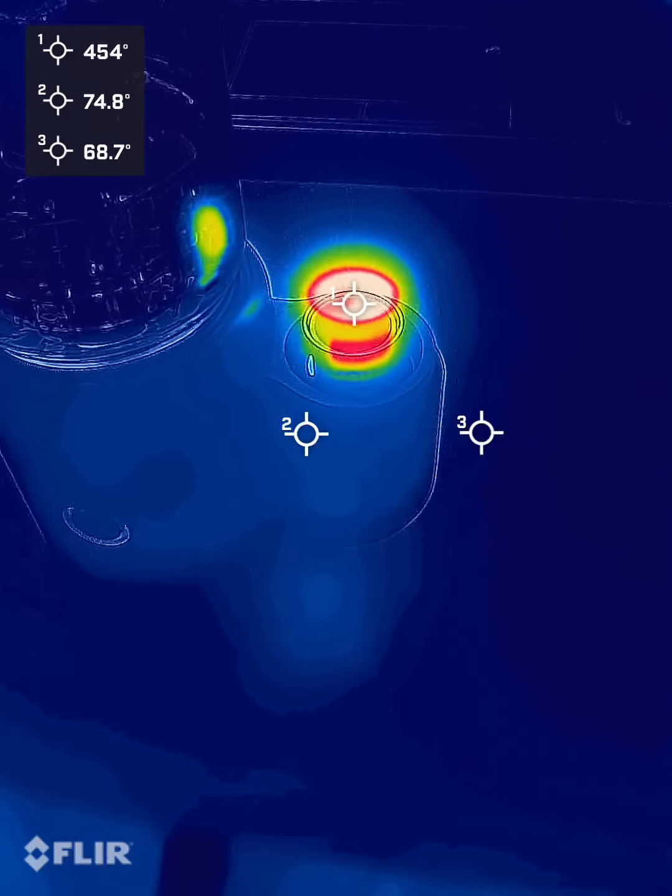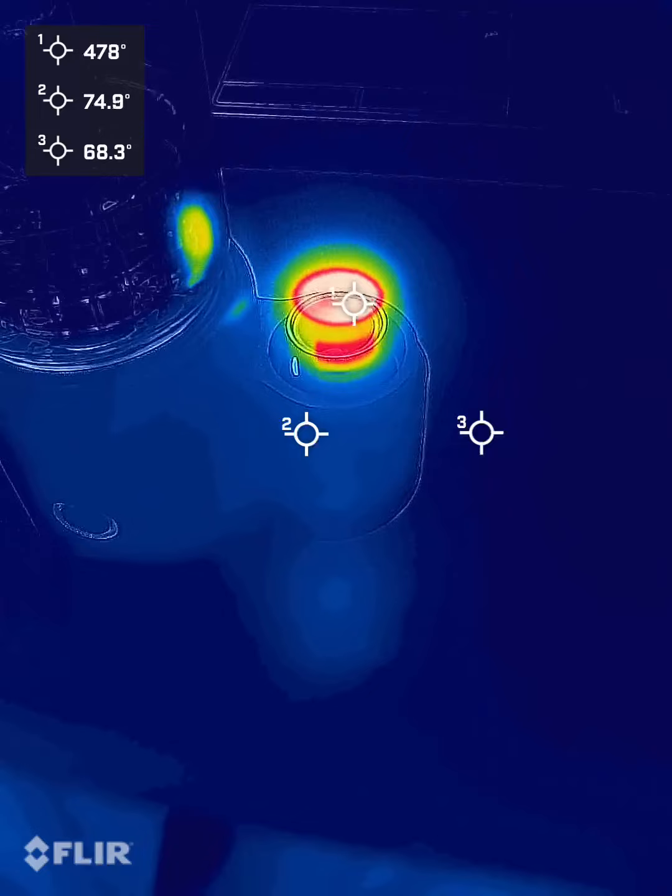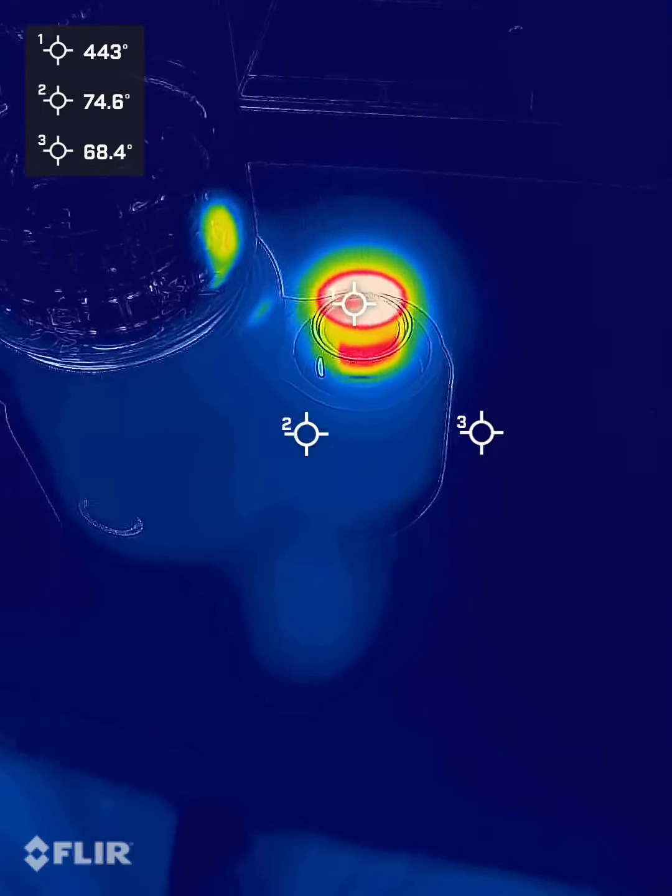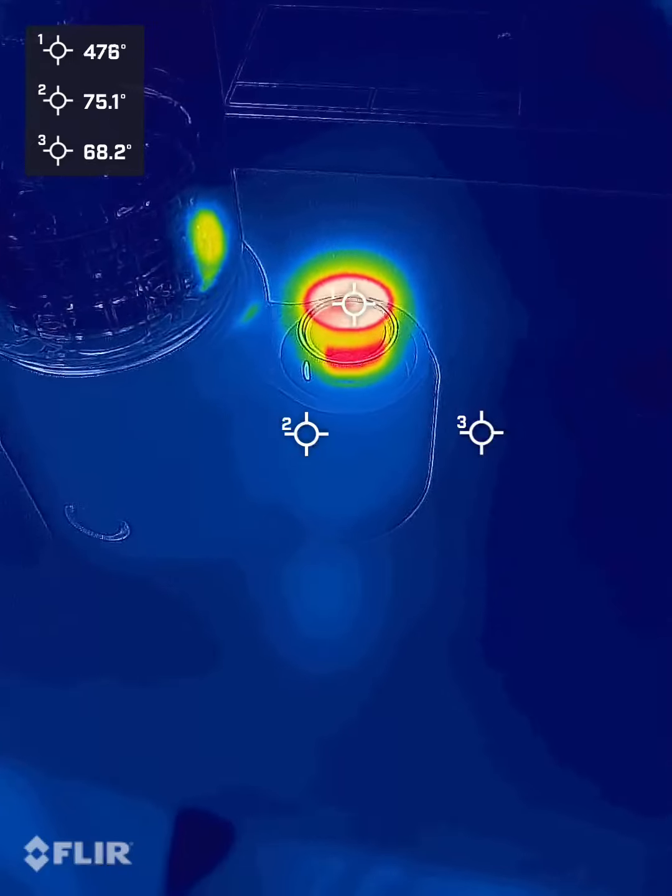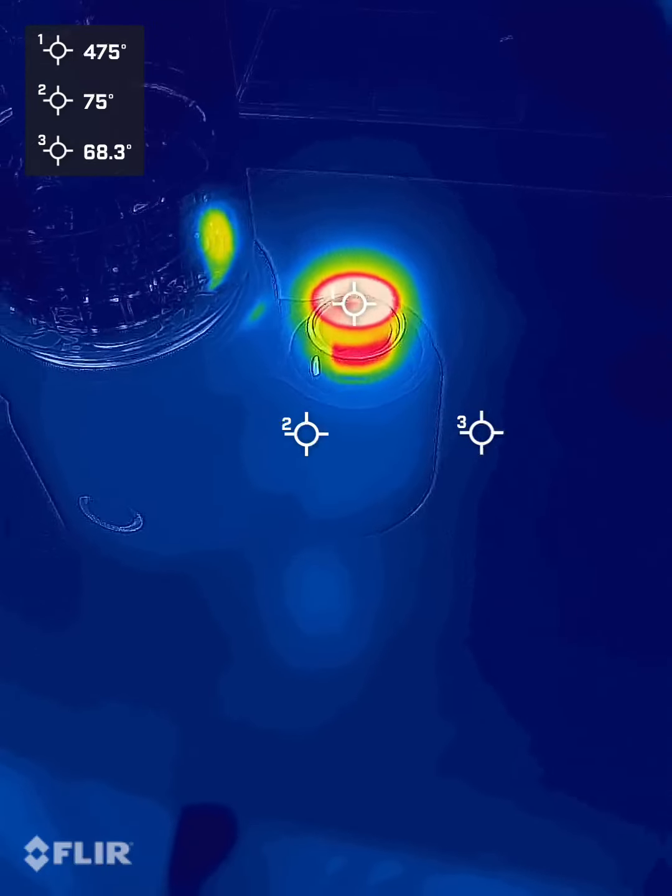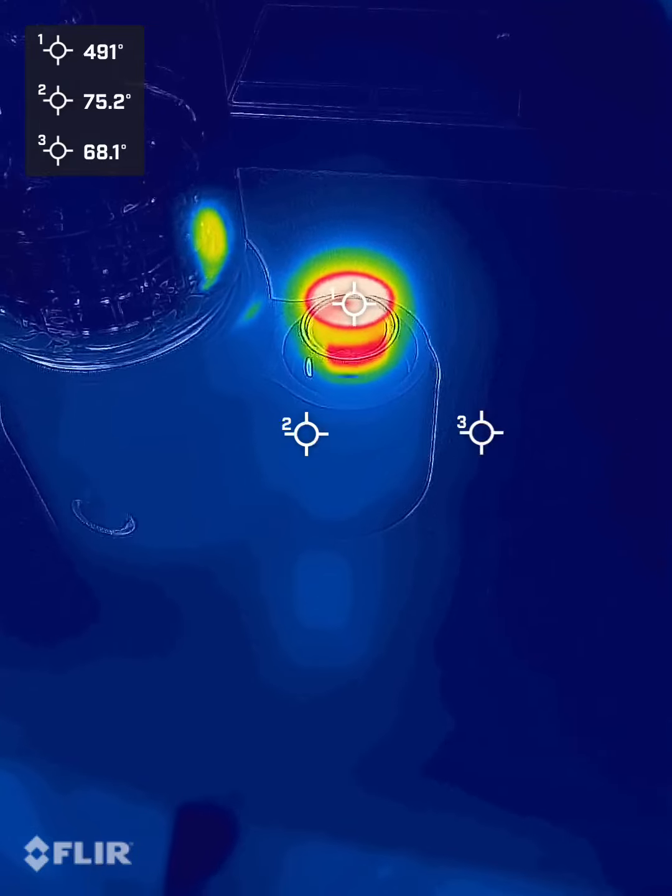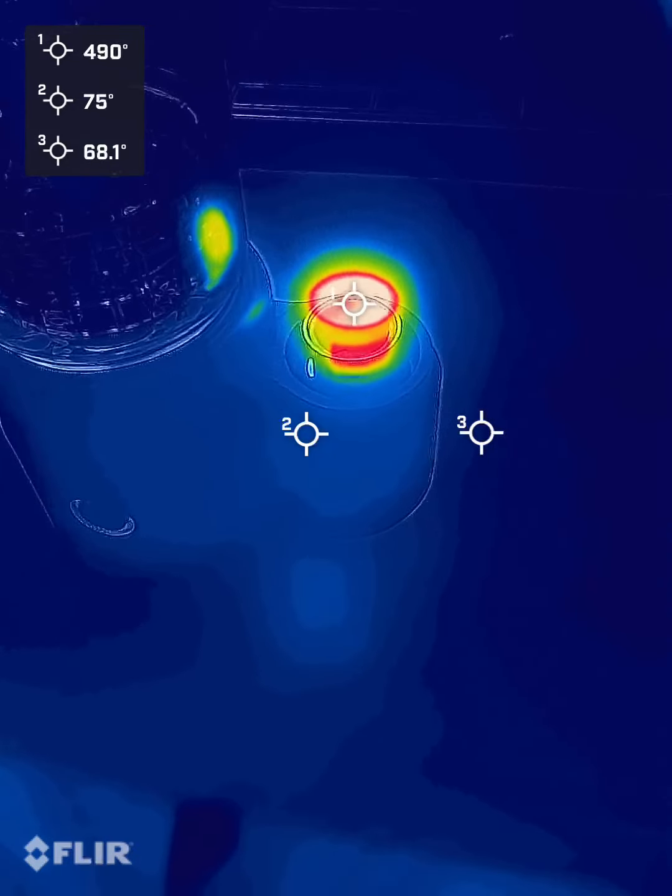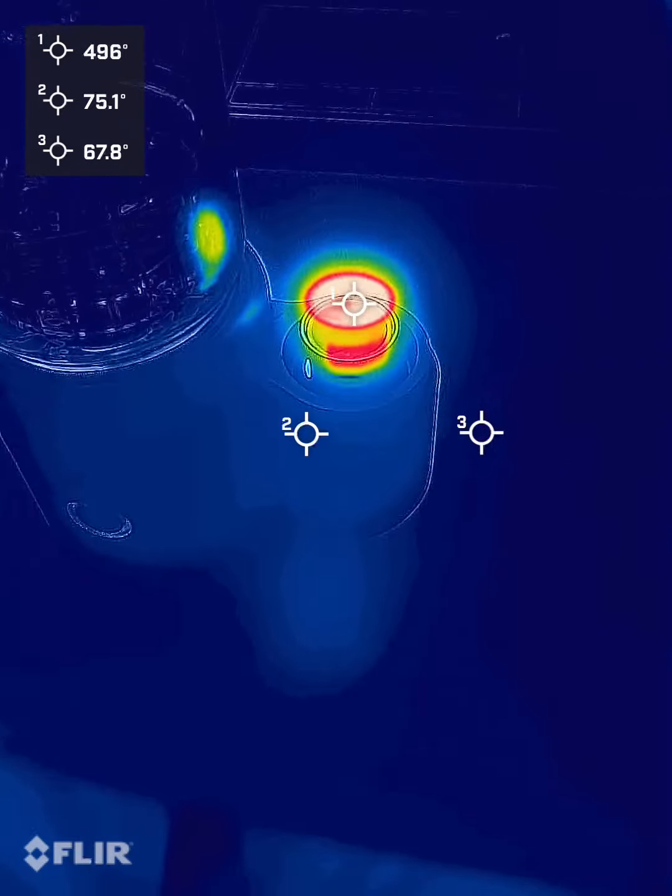Okay, I just had it blink. So it's definitely running a little hotter than the green setting, which was hovering around 440, but did get up to a temperature of 470. So this one is definitely getting a little hotter. It's getting up to 500 degrees, it looks like. Yep, we just hit 500 right there.